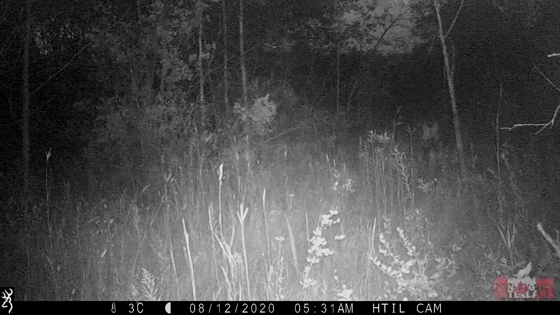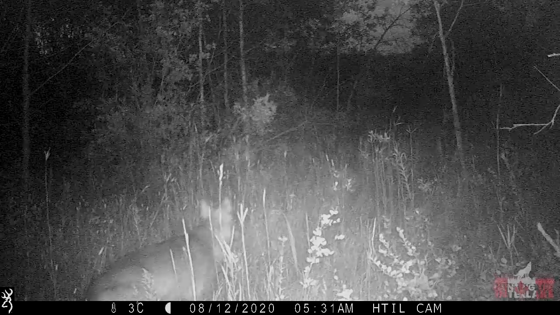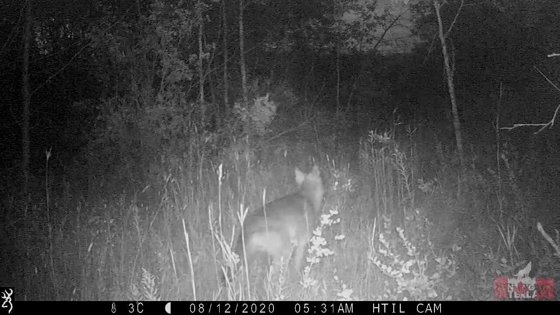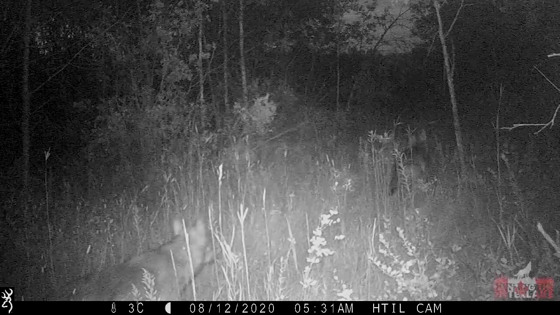Back at the other trail camera, now 5:30 a.m., 3 more wolves can be seen retreating back to the cover of the forest just as the eastern horizon begins showing signs of the impending sunrise. The first of these 3 wolves can be seen carrying what appears to be a deer hind quarter in its mouth, presumably heading back to feed her pups.